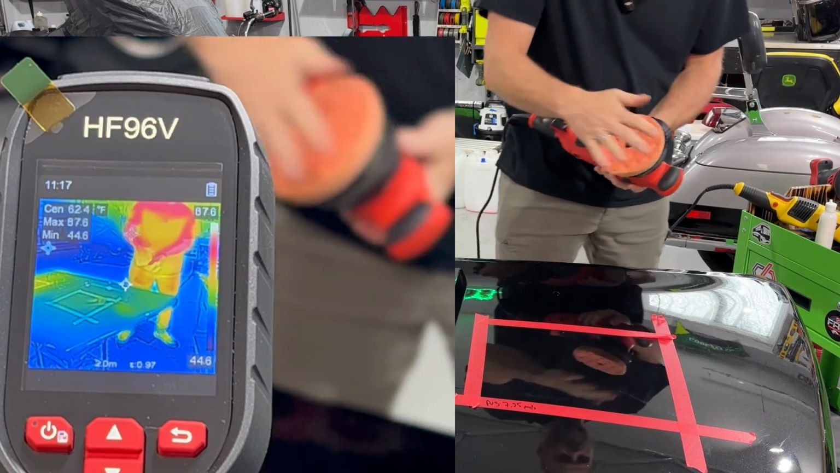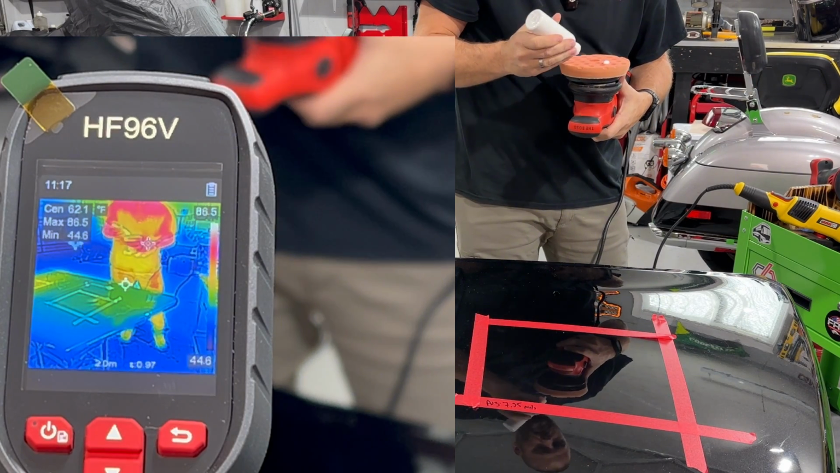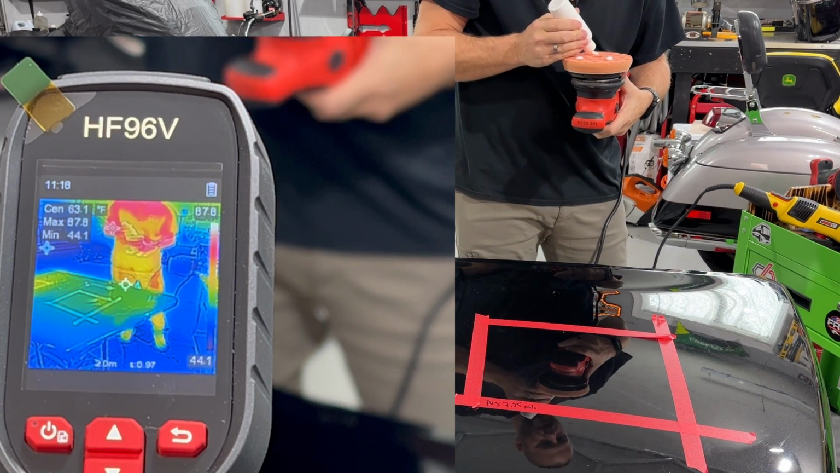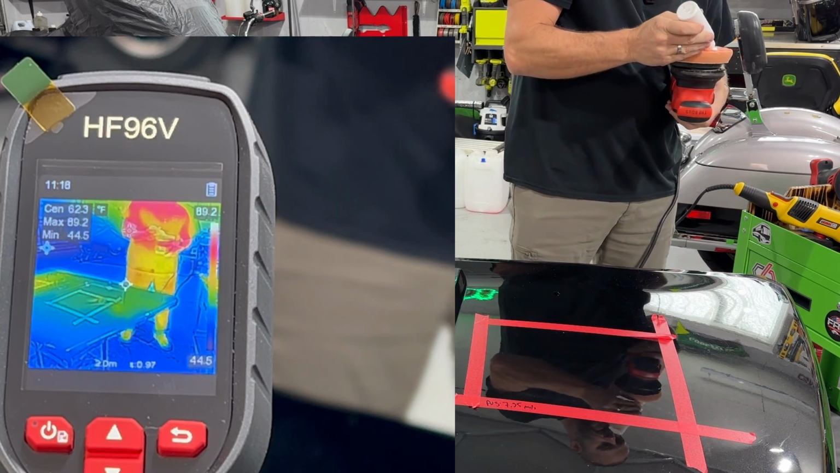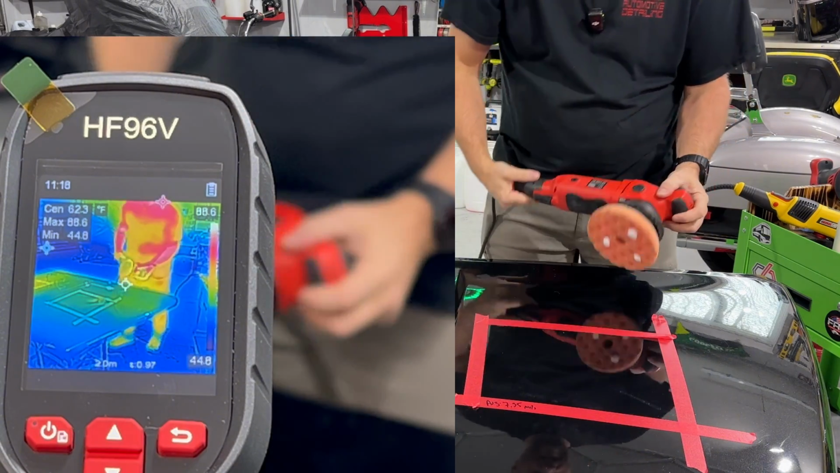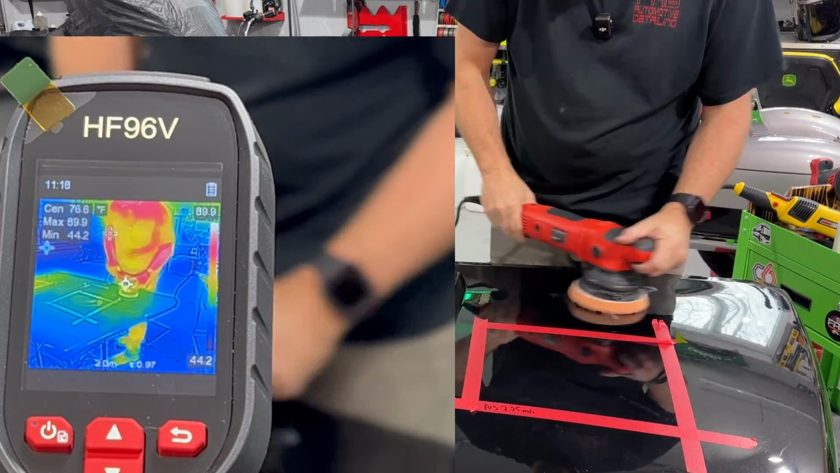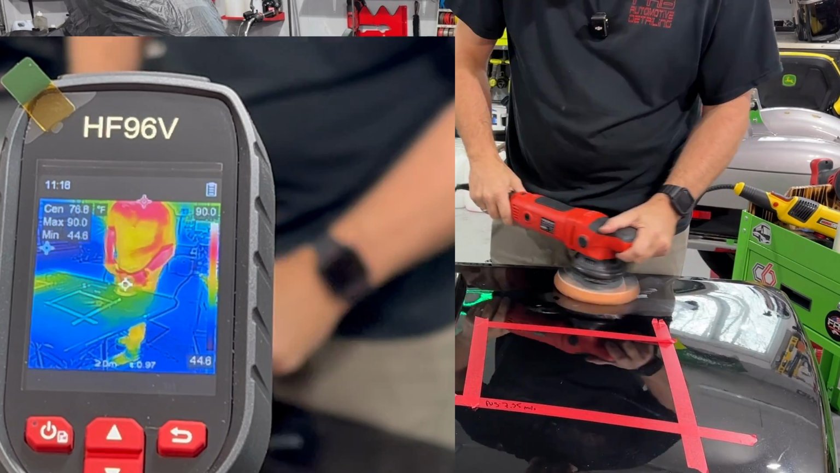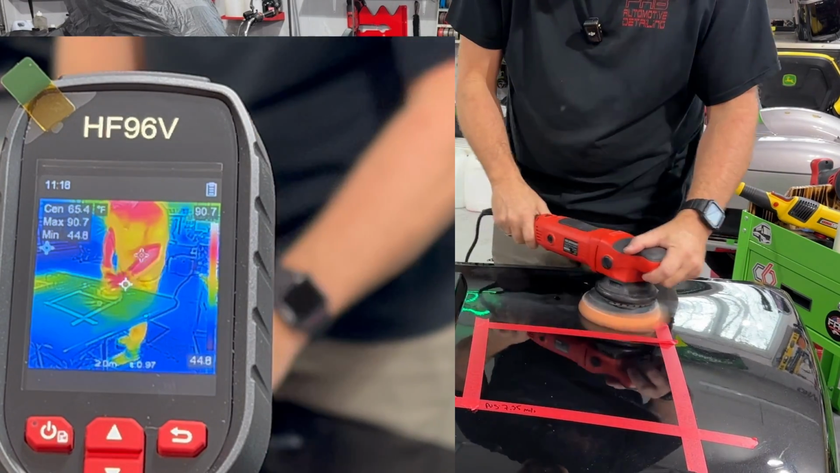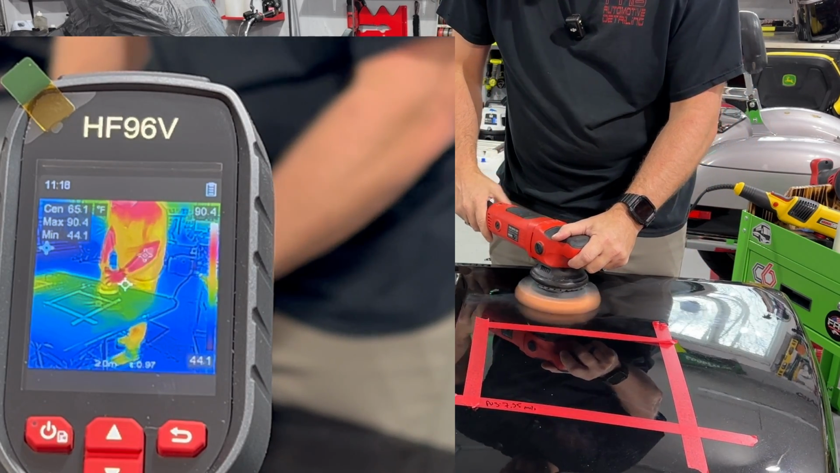Okay, so we got an orange pad. Look at the starting temperature on the screen there. I need just a little bit more on there. That way we can get an idea. Now typically I cut on a speed 5. Start on 1 though, so I can get this spread out, because I'm already wearing everything from the rotary. I apologize for the noise of this polisher. Speed 5.